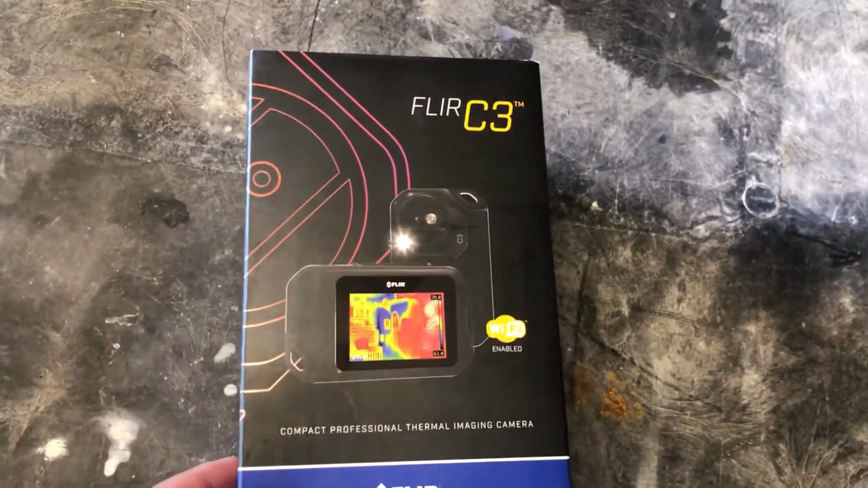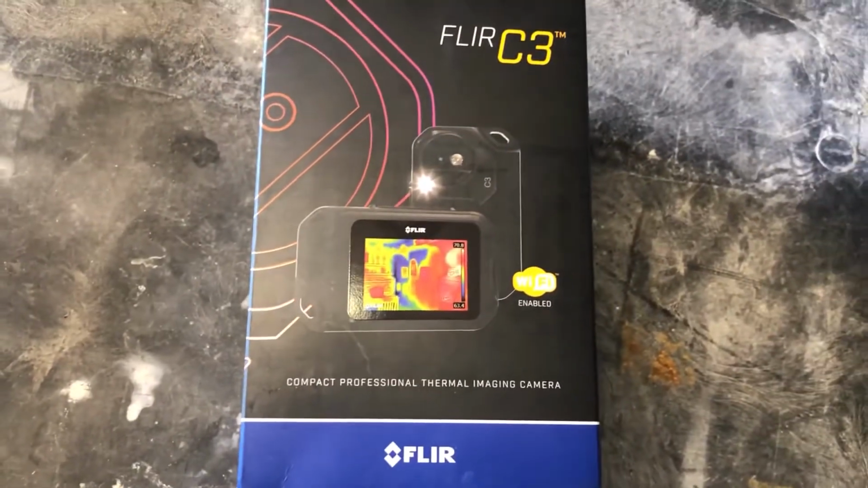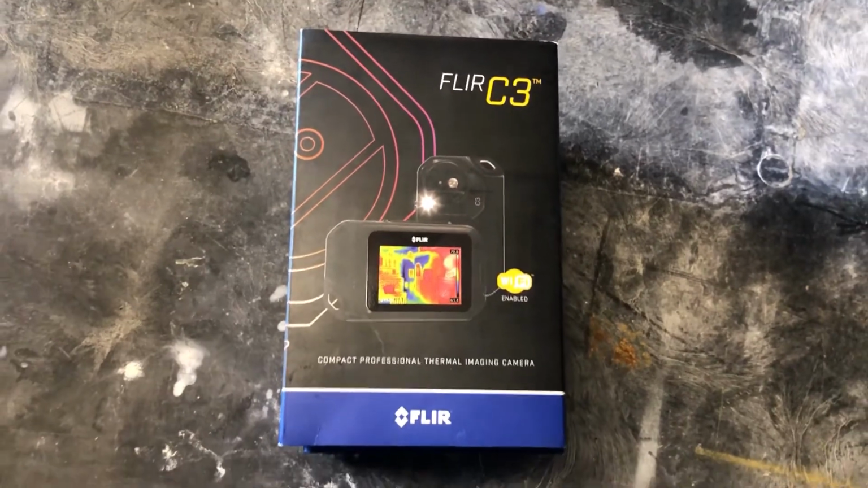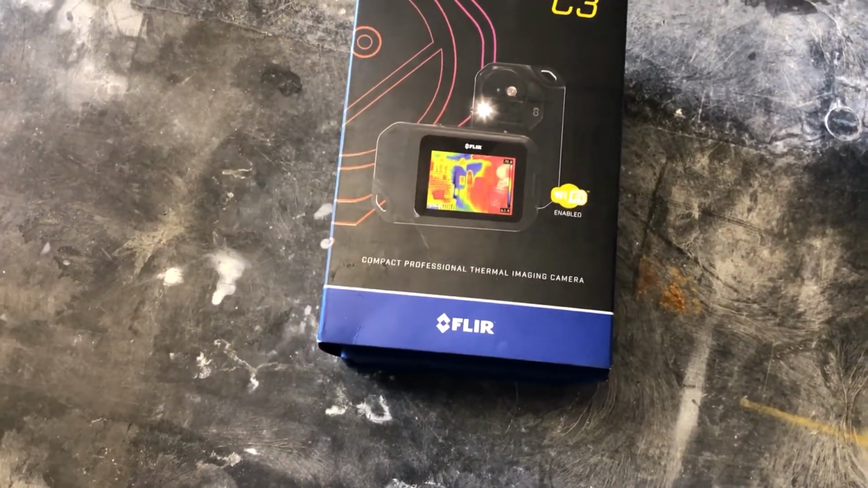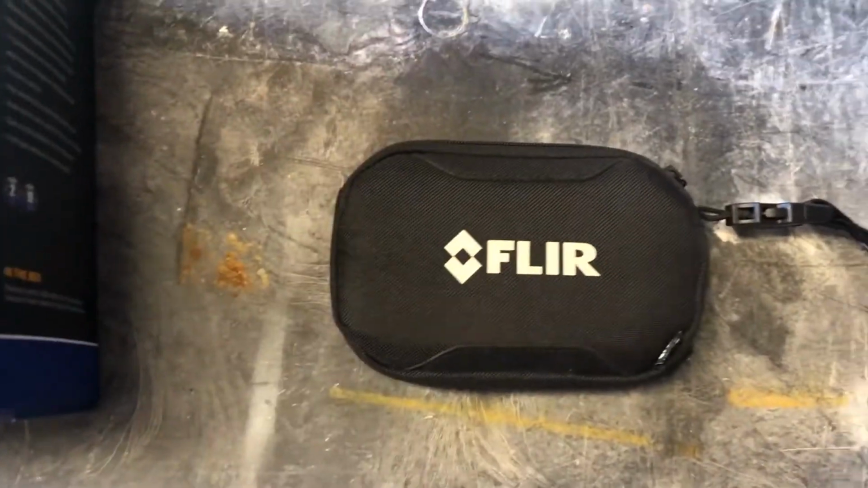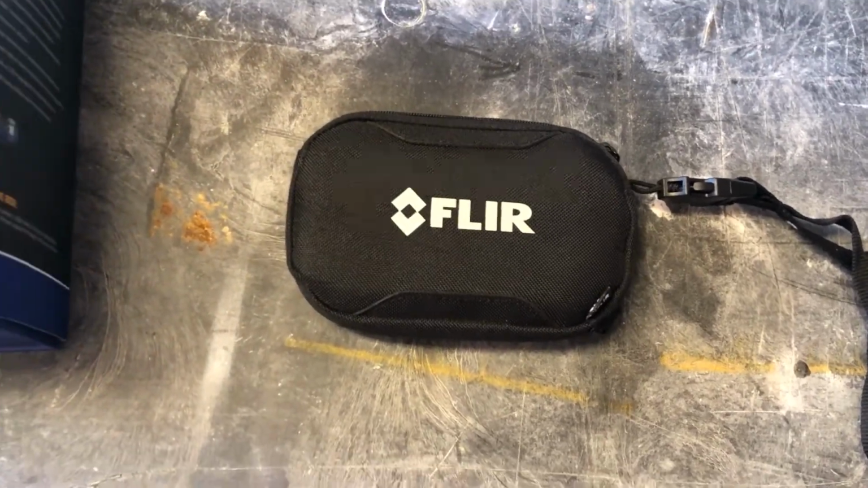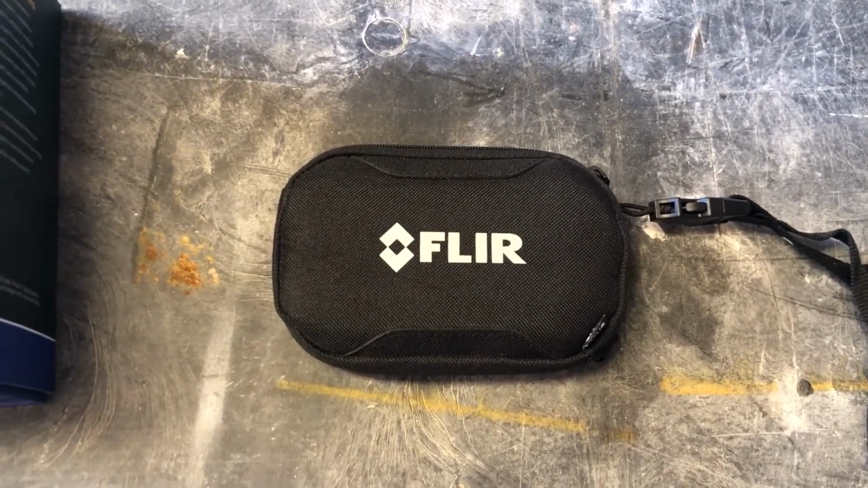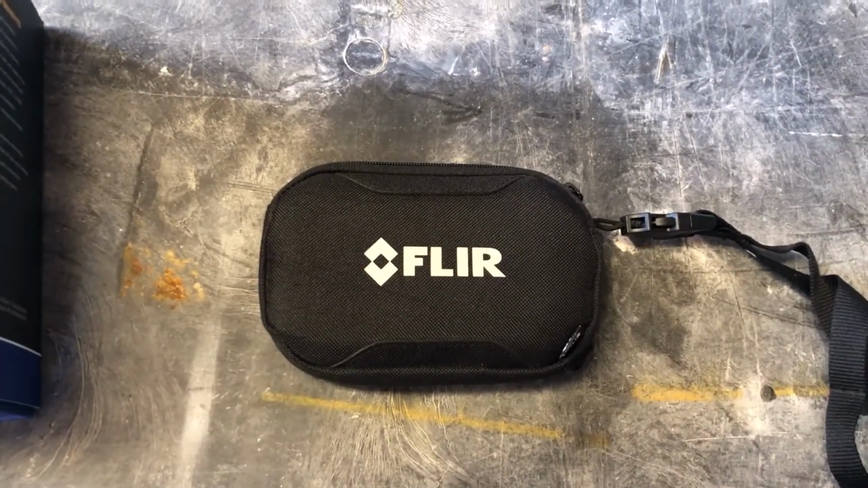Today I'm going to be doing a review of the Flir C3 thermal imaging camera. This is a tool I use for water damage assessments, and it can show you some underlying problems that you might not know exist. And it also puts on a show for any of our clients, and it is a very impressive tool. And I'm going to show you guys how it works and some key components.